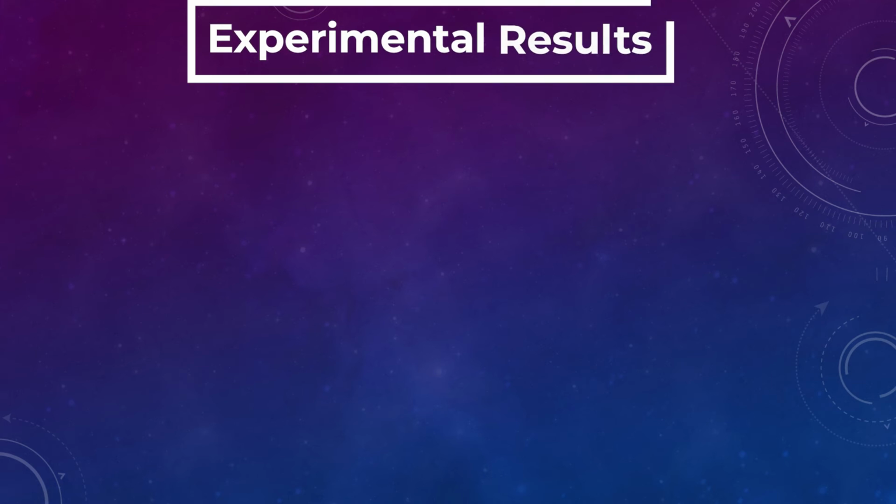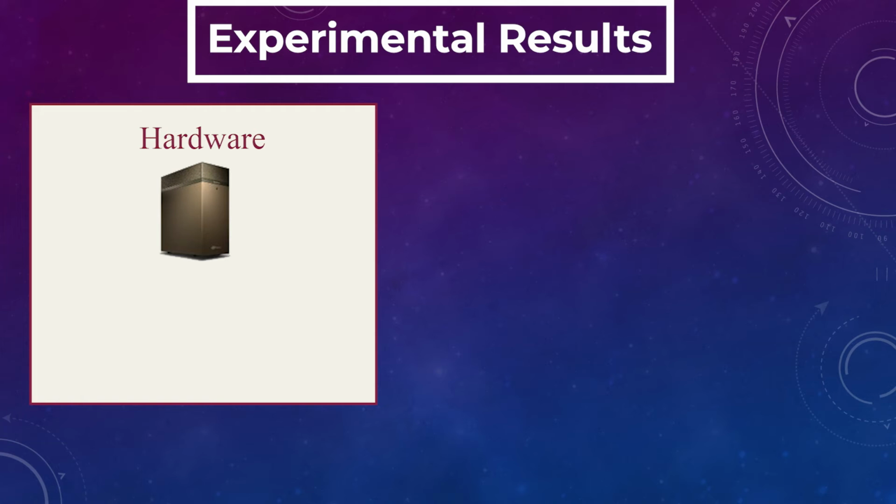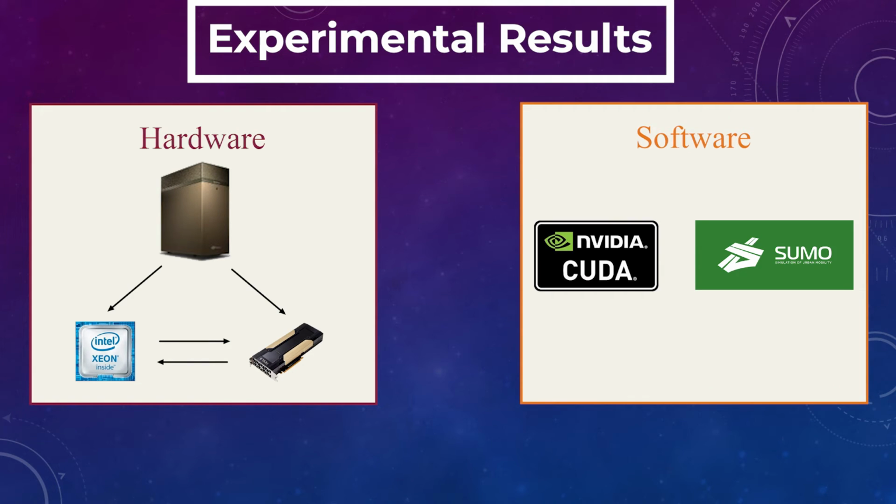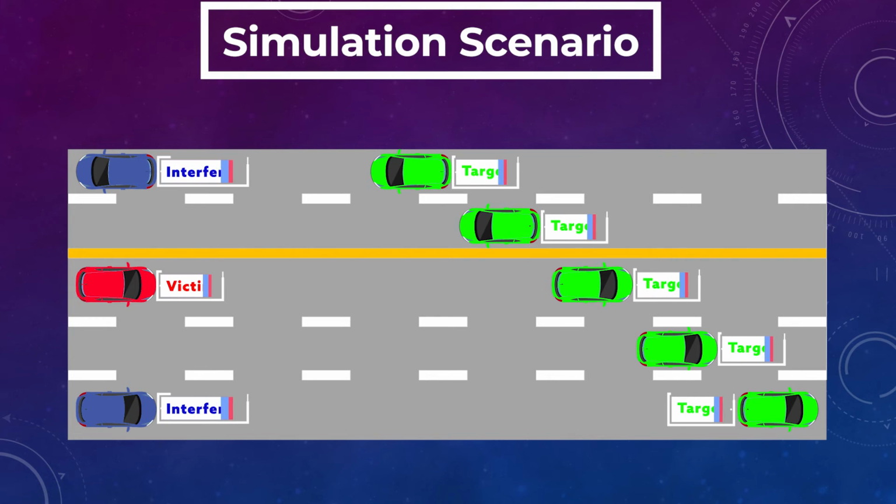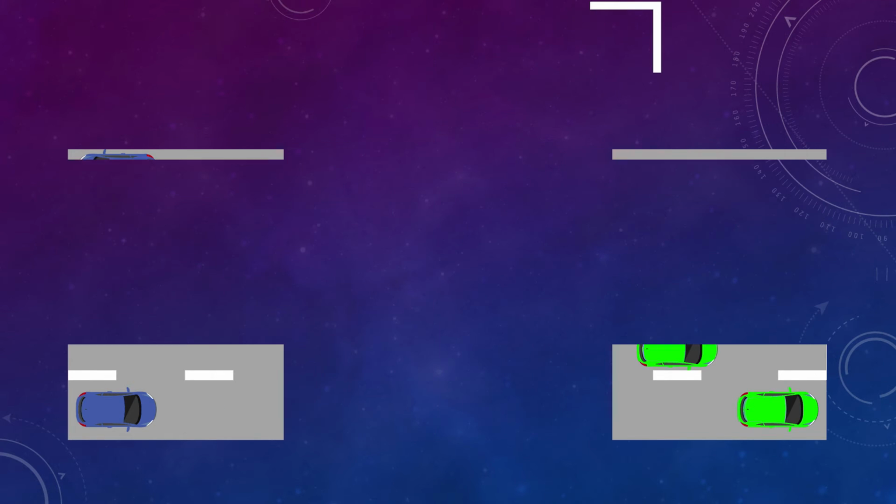Now we present the results of our experiments. Our hardware platform is an NVIDIA DGX station, which has an Intel Xeon CPU and a Tesla V100 GPU. For the software, we use the NVIDIA CUDA Toolkit 11.2 as the programming platform. The mobility model of vehicles is generated by Sumo. Here is the traffic scenario in our experiment. There is one victim vehicle, 5 targets with different distances from the victim vehicle, and either 1 or 2 interferers. We focus on the interference scenario where the interference comes from other nearby vehicles rather than the targets.